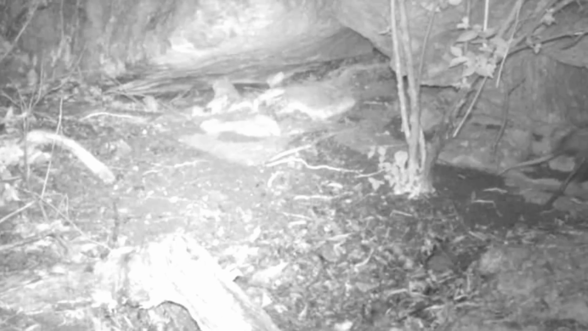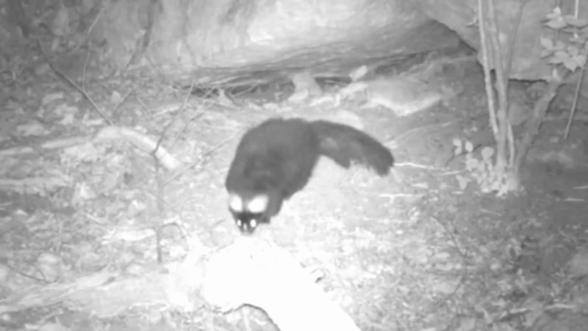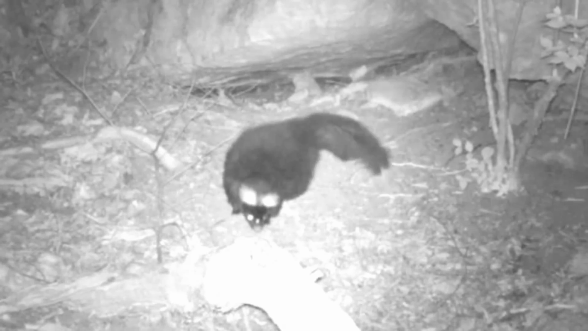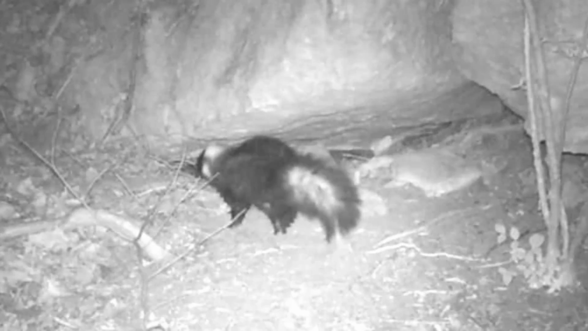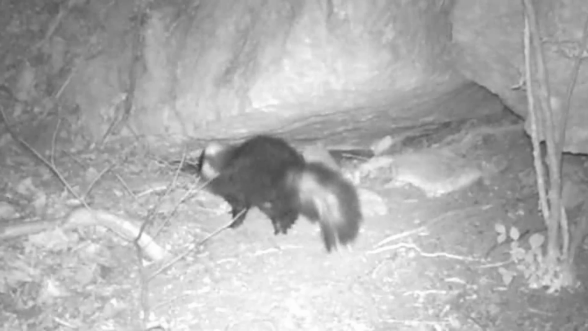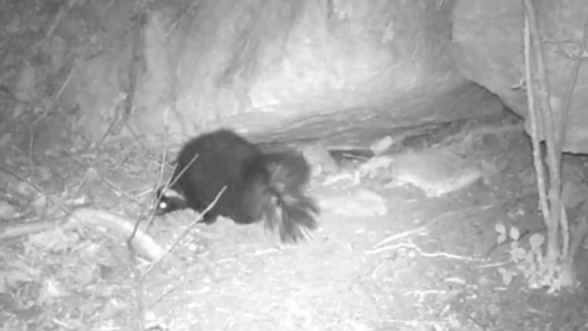Up at the rock, old Willie coming through. There's old Flat Top. Now what he's up to? Acts like he's awful excited about something. You can see that little white tip on that tail.